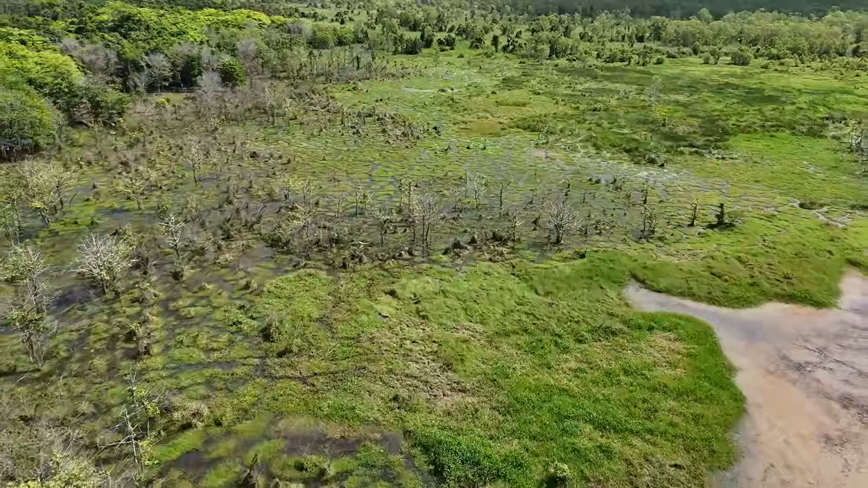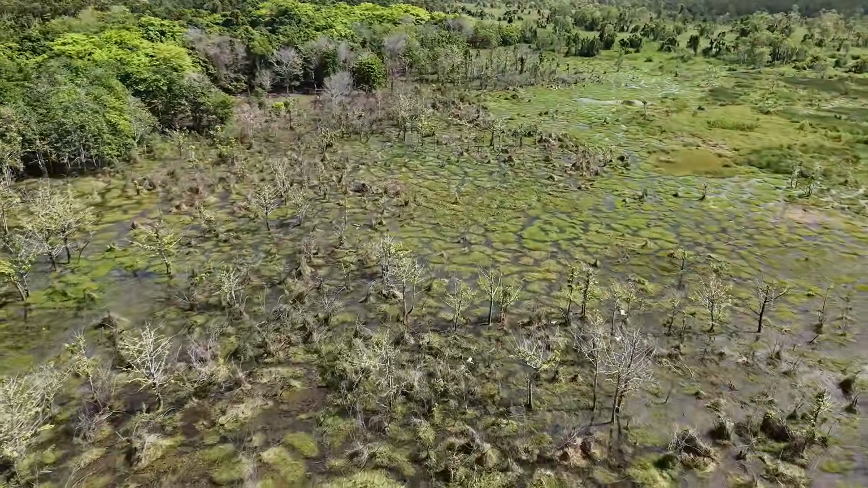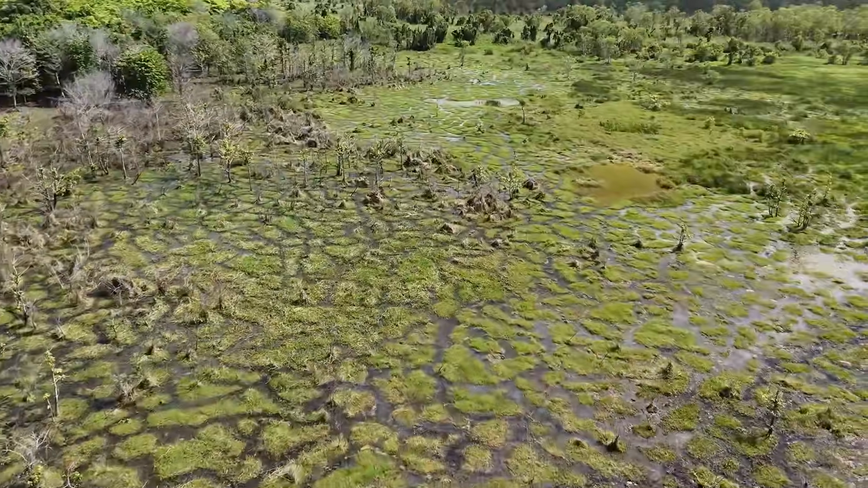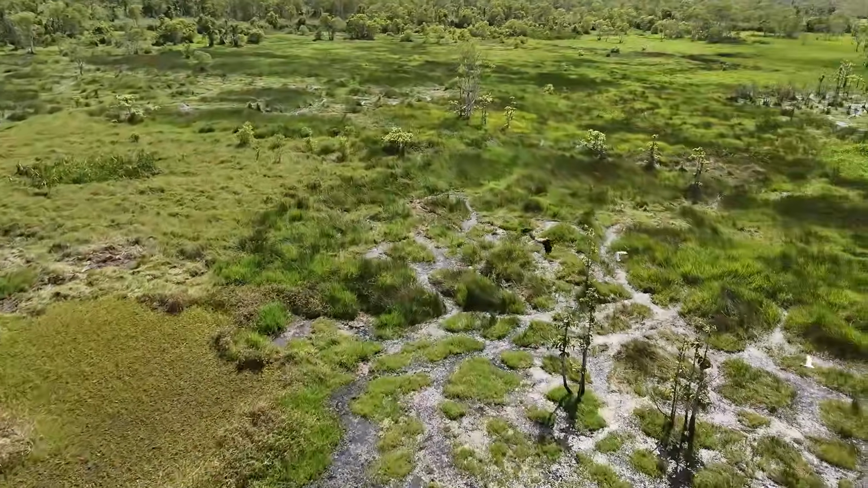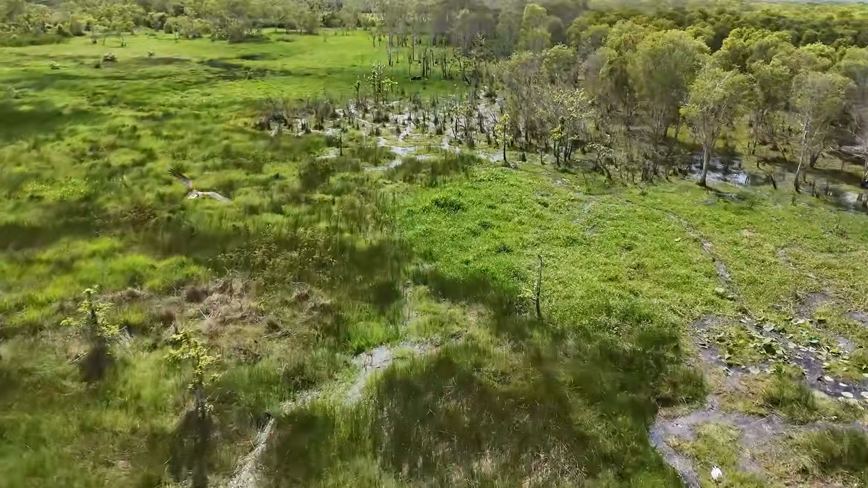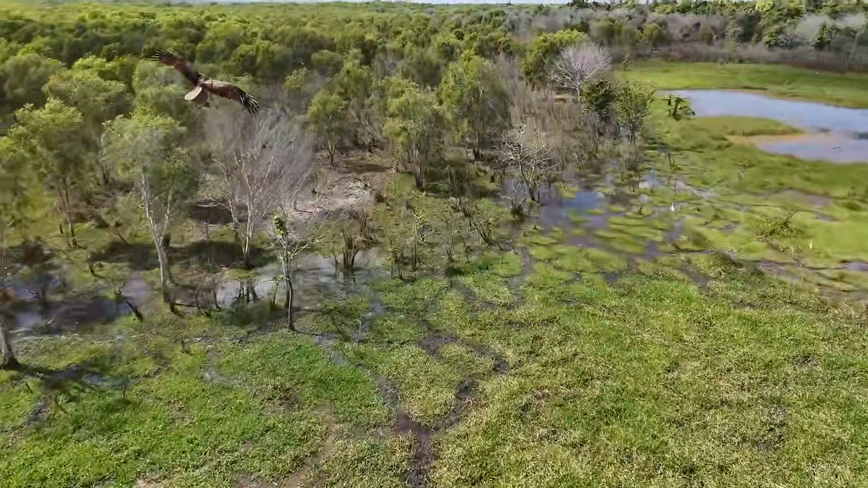I believe this was a black or a whistling kite. If anyone does know, put it down in the comments because I'll be interested to hear. This was rather difficult to do with the drone, just watching the controller screen with all the glare, but a bunch of fun. What I found fascinating though was the reaction of the bird when it spotted the drone over its shoulder. One tiny little glance and whoosh, it was straight out of there.